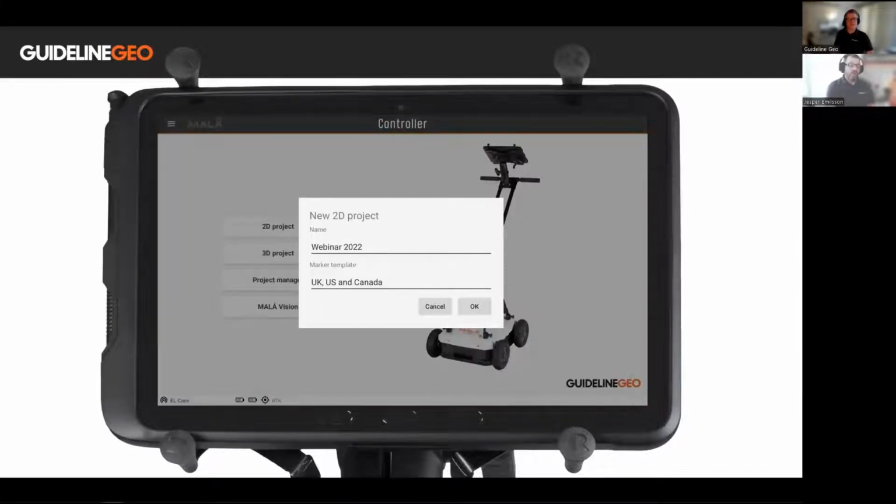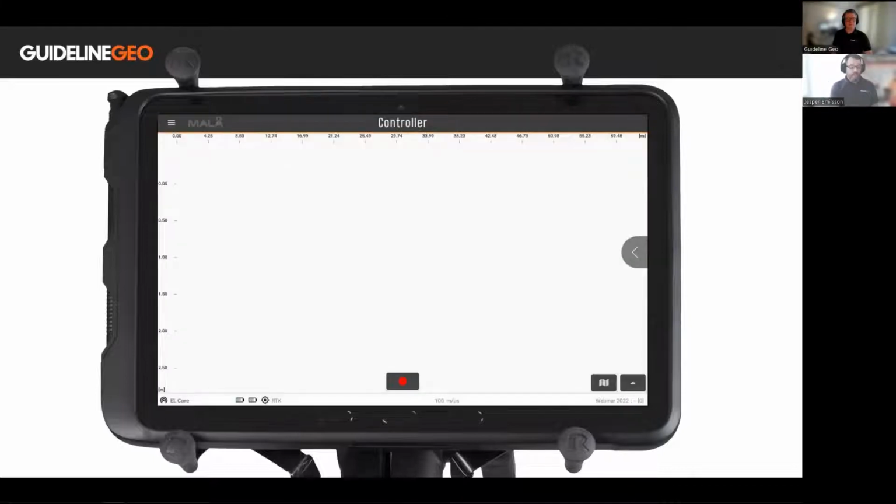the program will ask you to create a new 2D project. We call this webinar 2022, and then underneath that, it shows what market template will be used in this project. And if you want to change this, you need to change it here, because you can't actually change it later in the project to a different market template. We press OK, and then we will be presented with the measurement window, or the acquisitioning part of the program